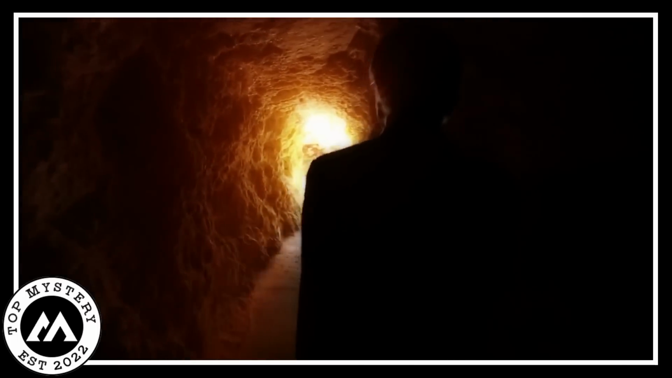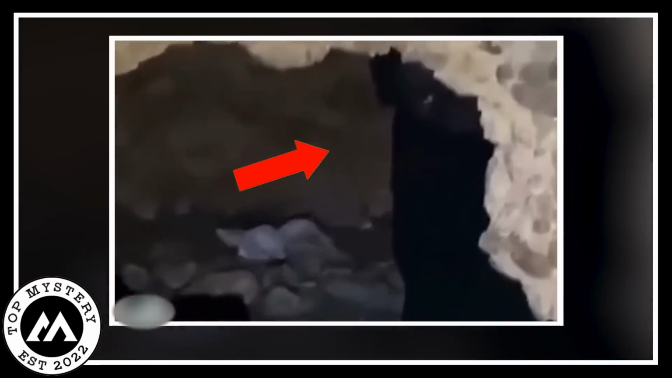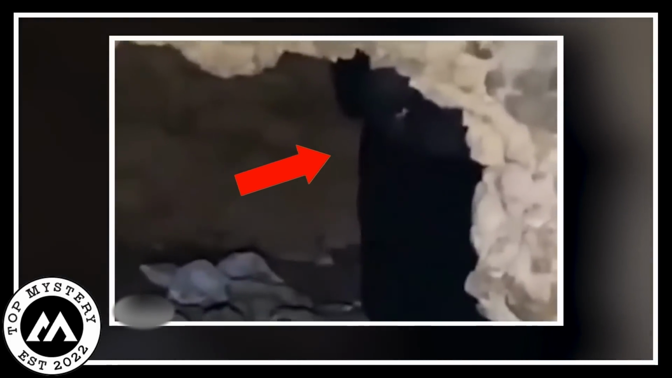sparking a mix of curiosity and anxiety in everyone who watched it. The contrast between the calm cave and the strange figure within it stuck in people's minds, leaving them with a creepy sense of unease and a newfound awareness of the mysteries lurking in the dark corners of the underground world.